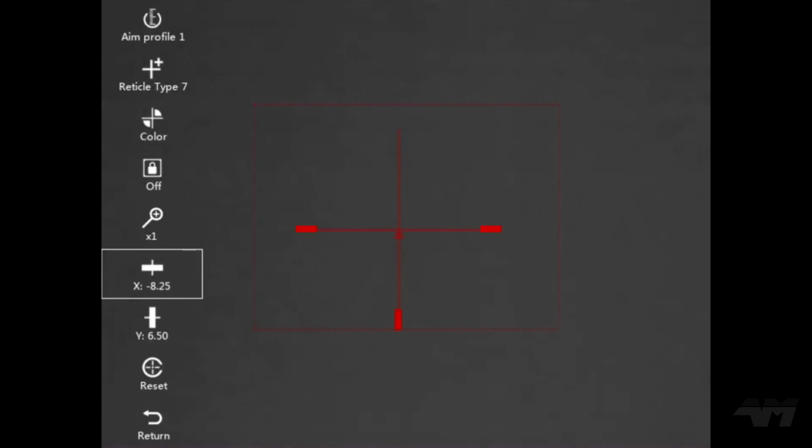Now, looking at these, and with my basic knowledge of actual scopes, I'm going to take a wild guess: this is your windage and elevation settings. And then, of course, you can reset everything, which is what I'm going to do right now. Nice.